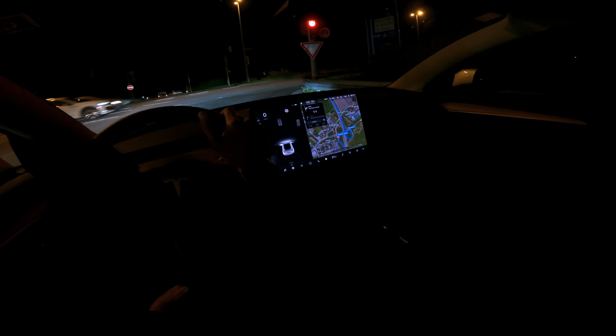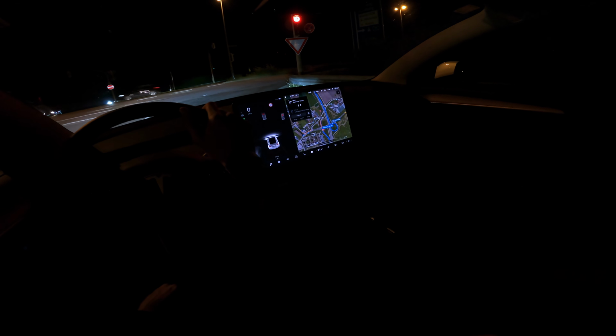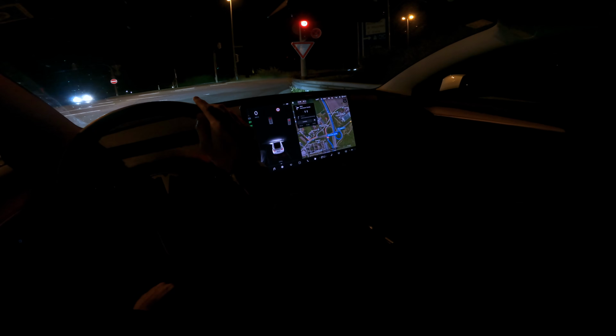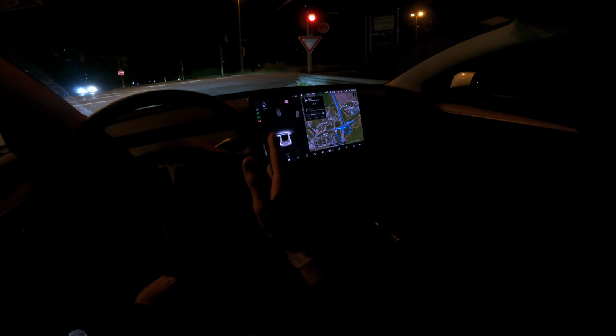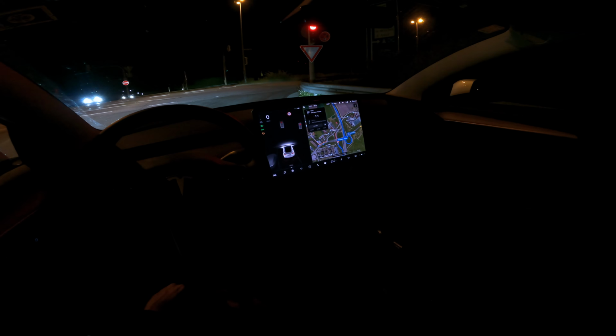This is the model with Panasonic batteries. So a little correction in my review videos, thanks to my dyslexia, I've kind of mixed up the names. I said Philips, but it's not Philips, it's Panasonic batteries. Tesla used to use LG batteries, now they are Panasonic.